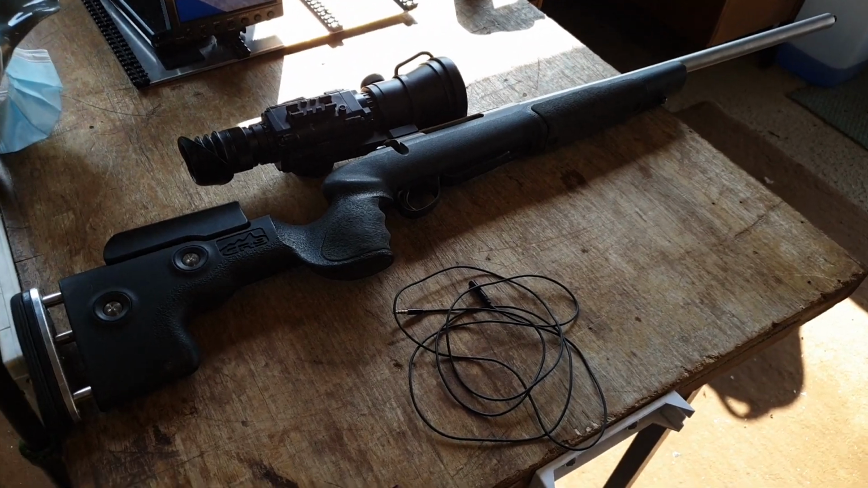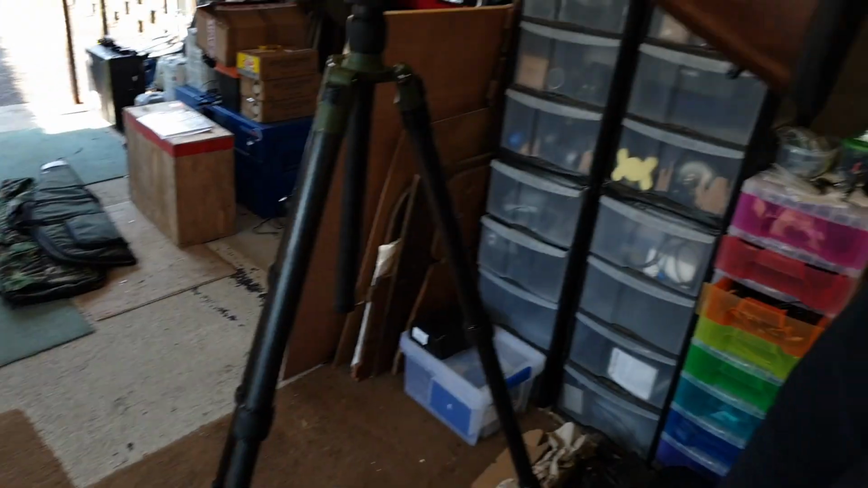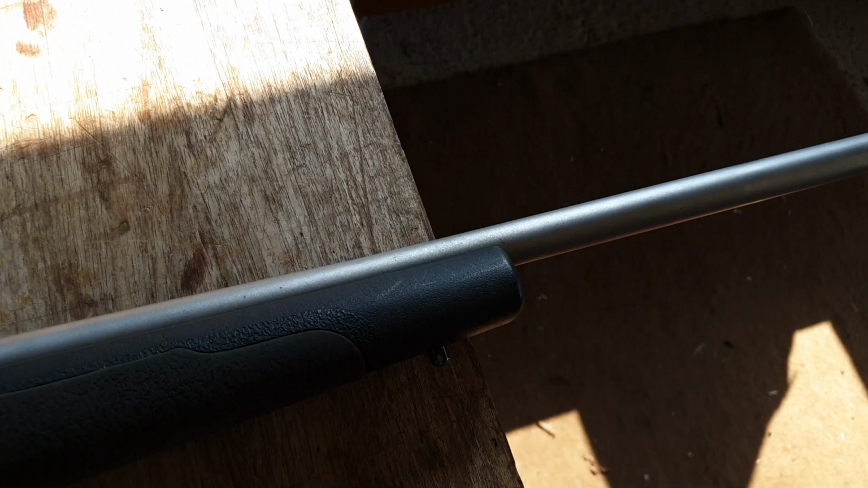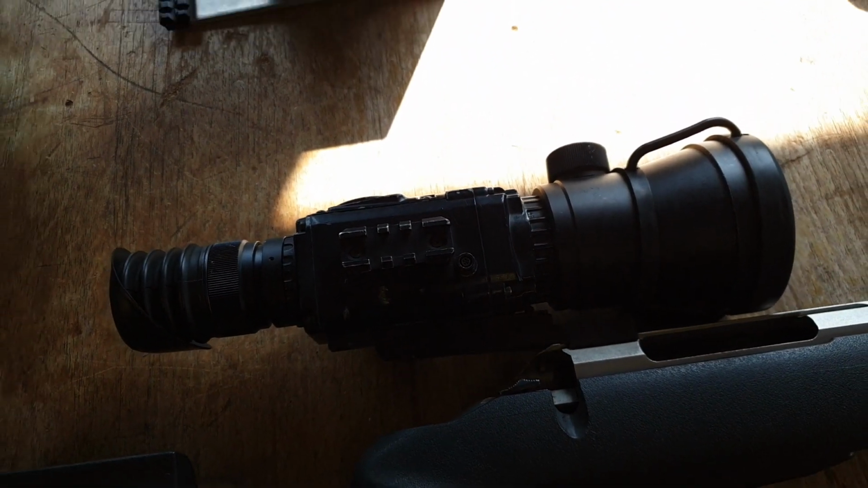But shoot off the bonnet of a car, shoot out the window of the car, shoot out the roof of the car. Yeah. You're not lugging that up a hill. No, it's too big and heavy for that. Because it's a 22-250. A 22-250 heavy barrel Tikka. So you can see the heavy barrel section size there. I mean, I've shot foxes with that setup out to 350 yards. Right. Okay. And it's terrific.